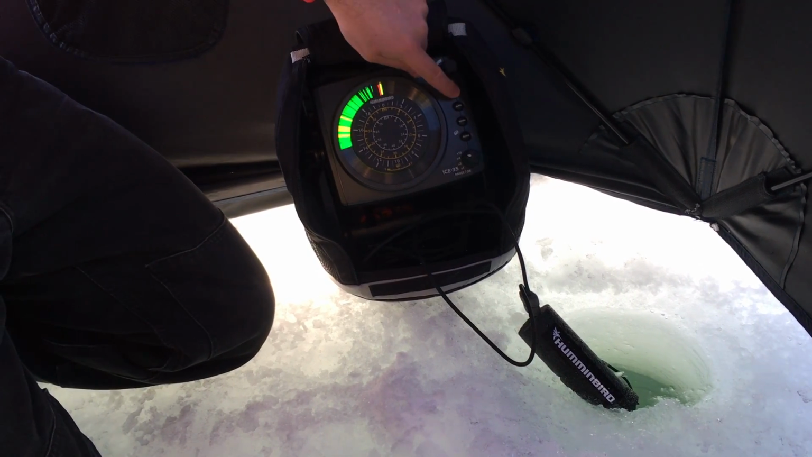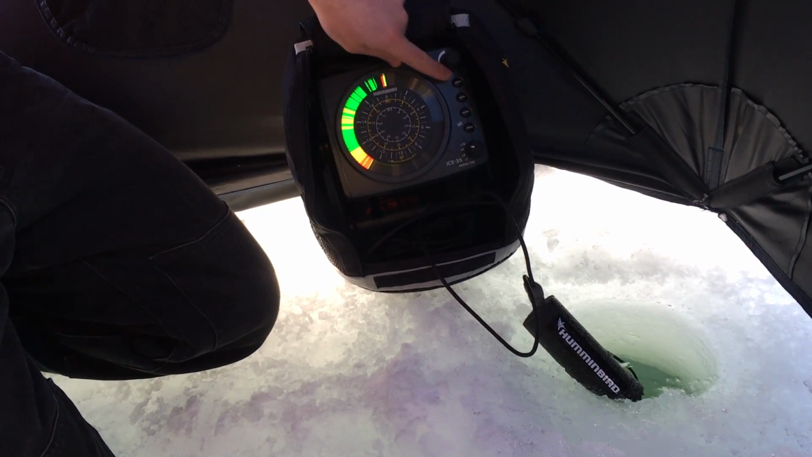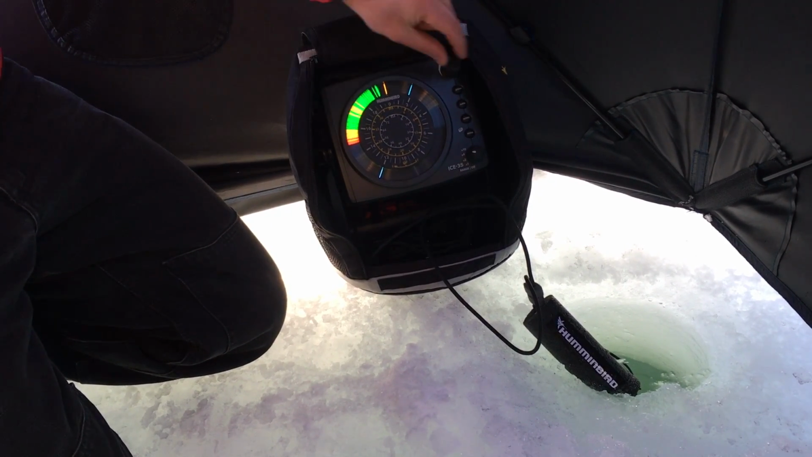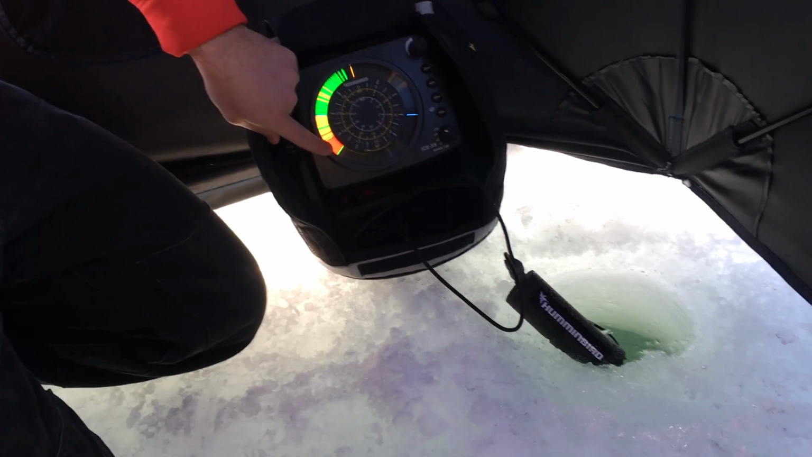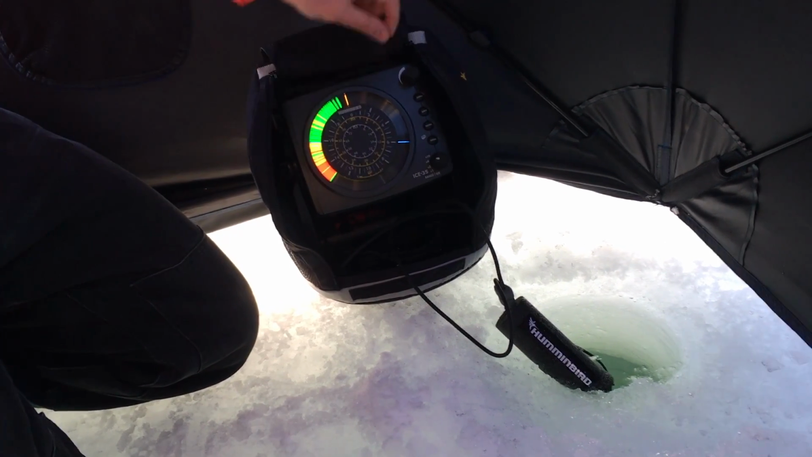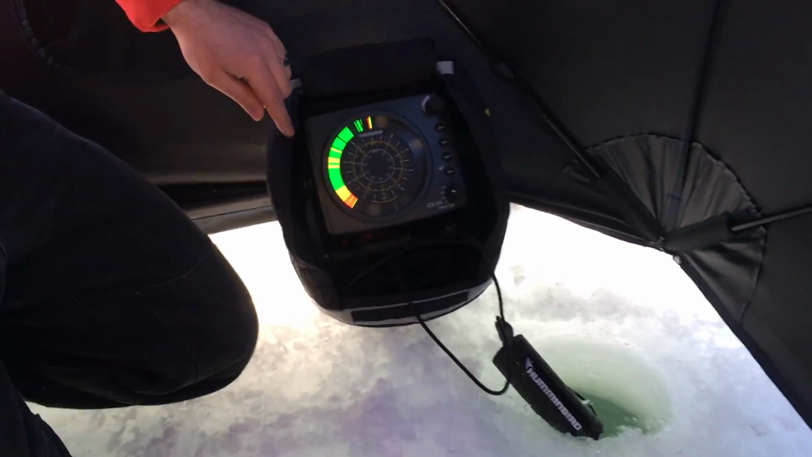For example, if I wanted to zoom right off of the bottom, I would hit zoom, then I would rotate this dial. Now I'm zooming between here, but I want to zoom at the bottom. So I'm going to rotate that one more time. And there you see the red, there's the bottom. So now I'm zooming between this white mark and the bottom. So let's get out of zoom. I'll hit the zoom button again.